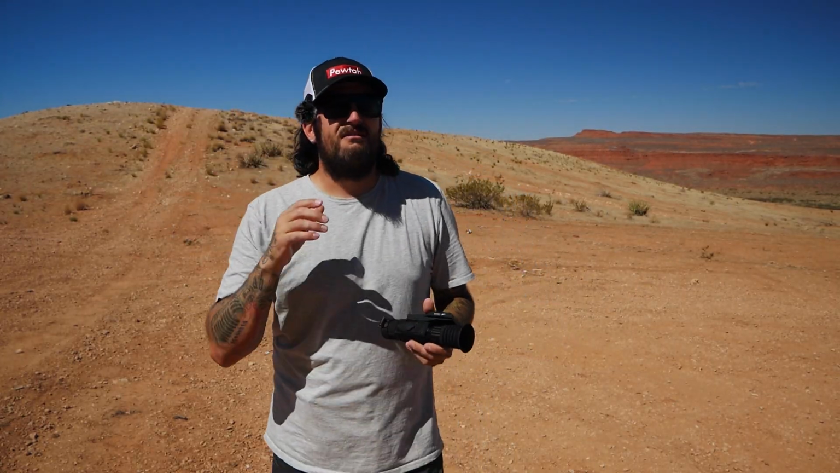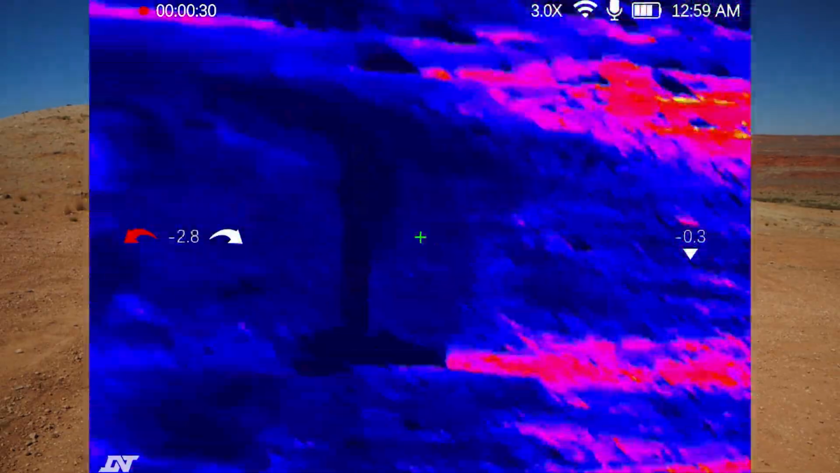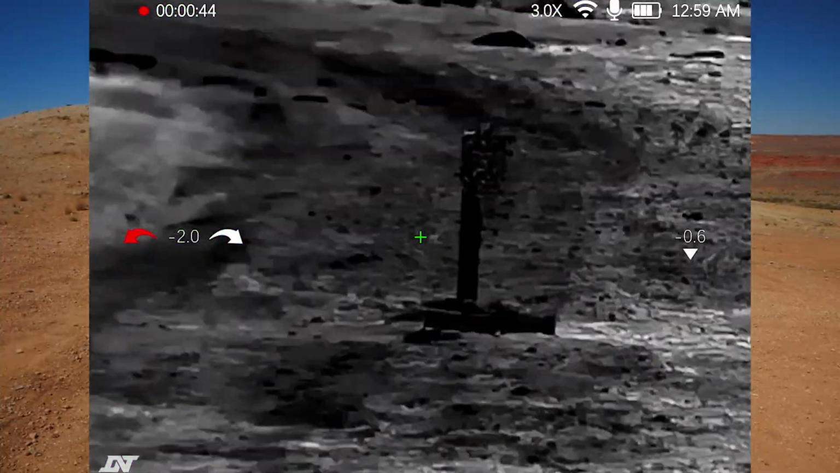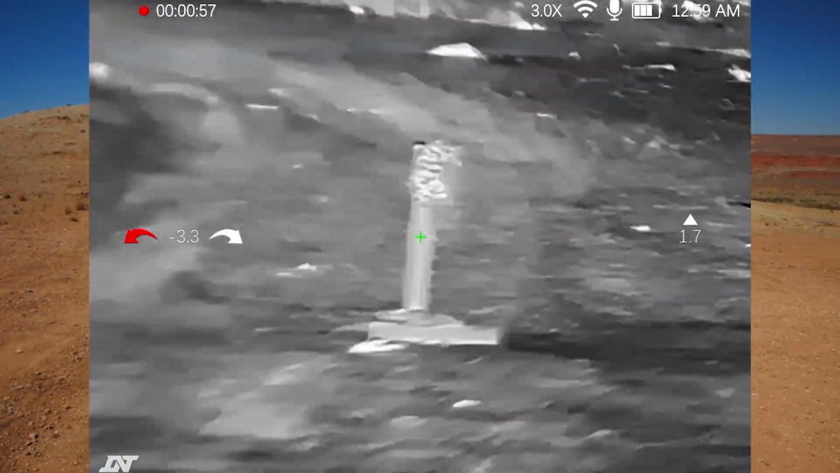Your thermal viewing window color schemes, you do have 4 different ones. You have the 2 different predator modes, which I find a little bit harder to pick out certain things. And then you have your white hot and your black hot. Between the 2 of those, I don't know which one I like better right now.